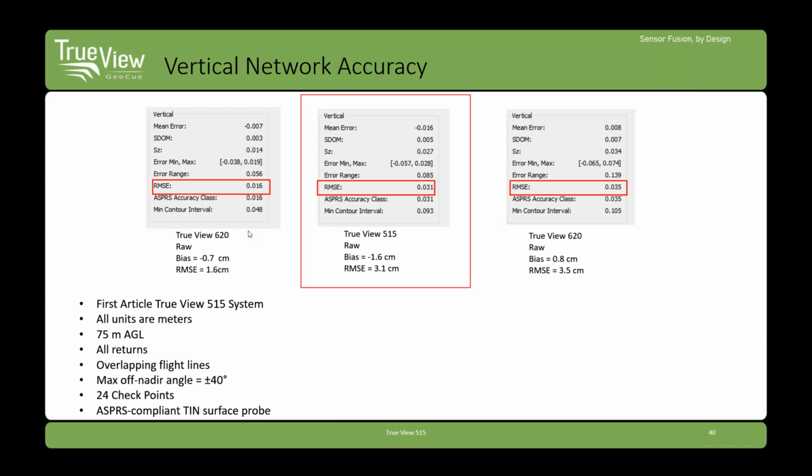Over on the right, we have a mislabeled sensor. I copied some incorrect data in, I should say. Here in the middle of this view, we have the TrueView 515. Here we do have a bit of bias. So we've got 1.6 centimeters of bias, which is not terrible, but bias can be removed if you've got checkpoints.